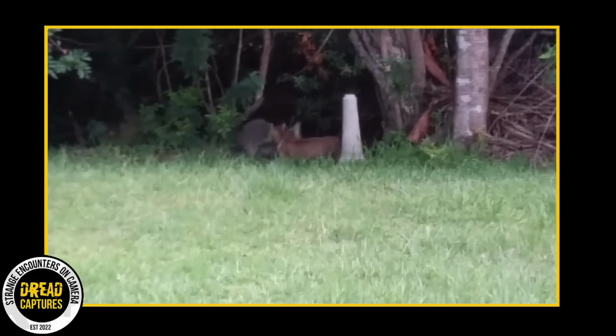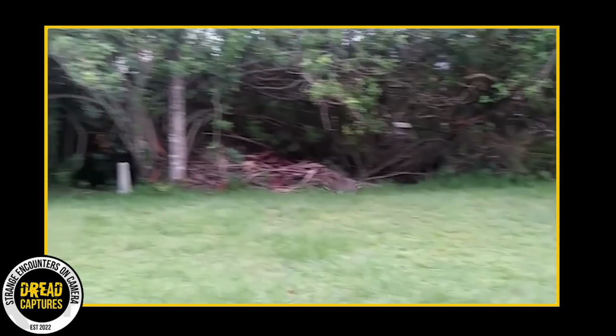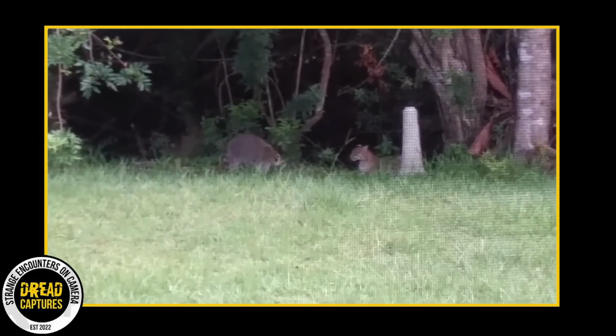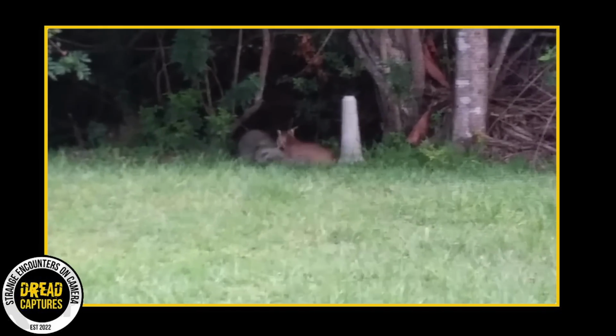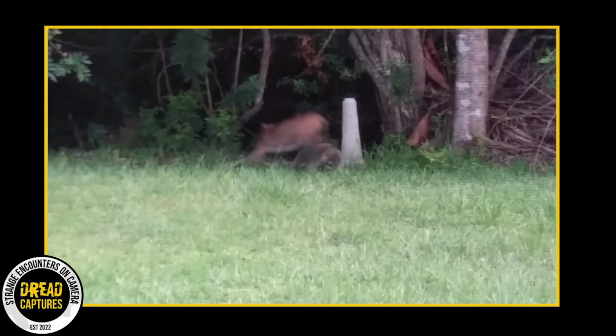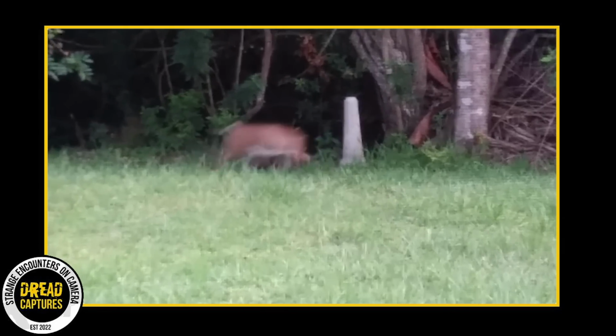Bobcats need their skill set and to be firing on all cylinders to hunt and survive in the wild. This guy isn't going to risk injury in a fight with a raccoon, which he could handily take care of if need be. Let me know what you guys think about this. I saw someone mention the raccoon being able to put up a good fight with the bobcat. I don't know about that. What do you guys think?